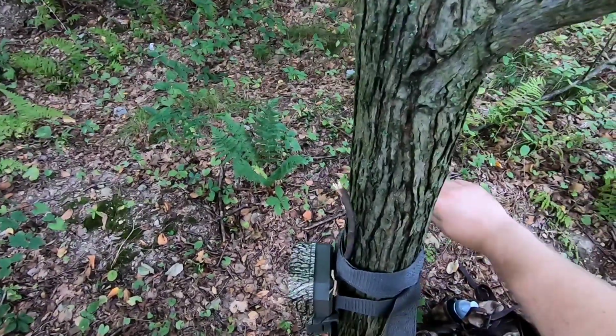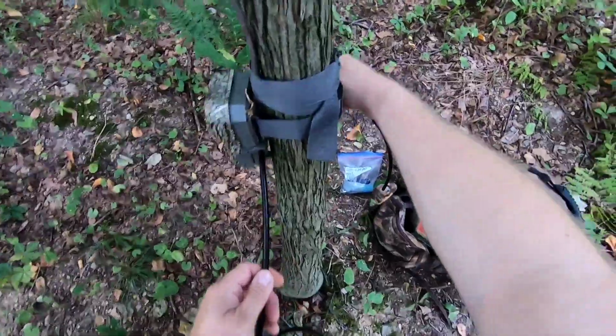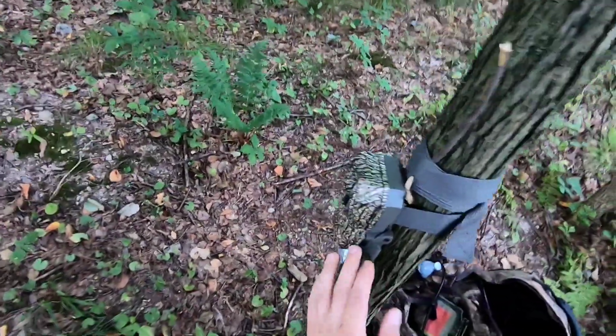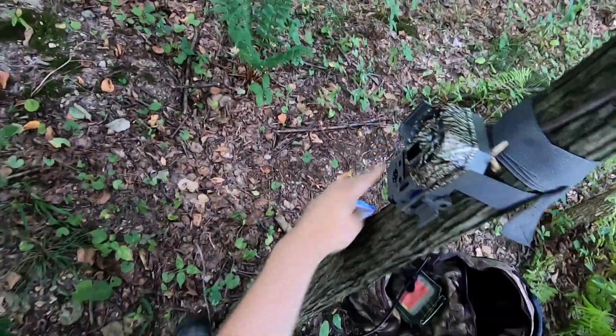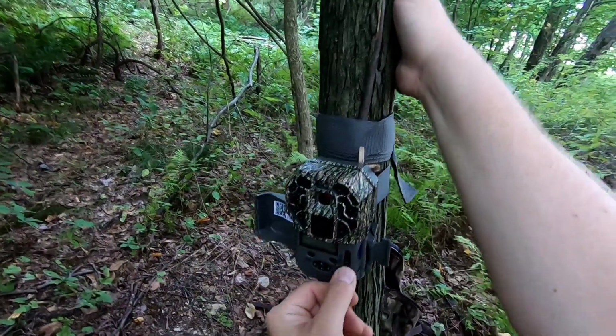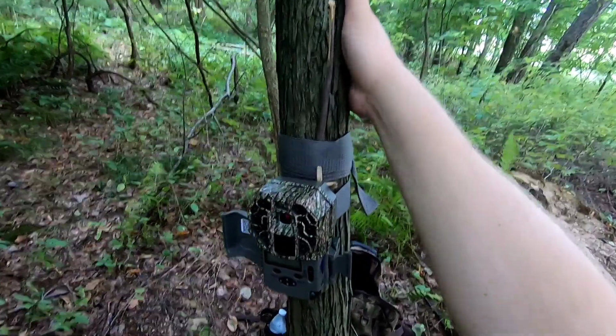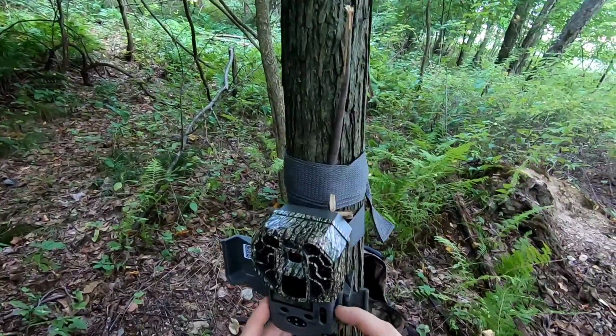So I'll take the extra time and put these locks on. Better safe than sorry. See if it's worth keeping here or not. This is the Stealth Cam, which just took a picture of me, but I'm gonna turn that baby off. Pull the card.